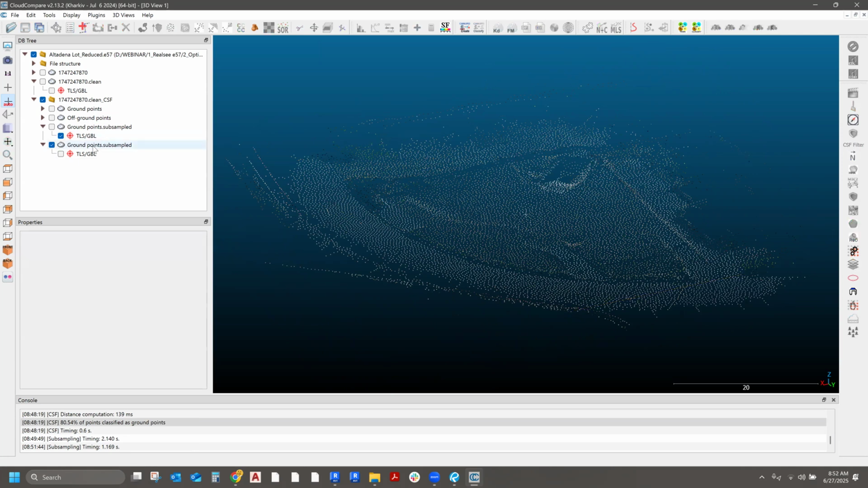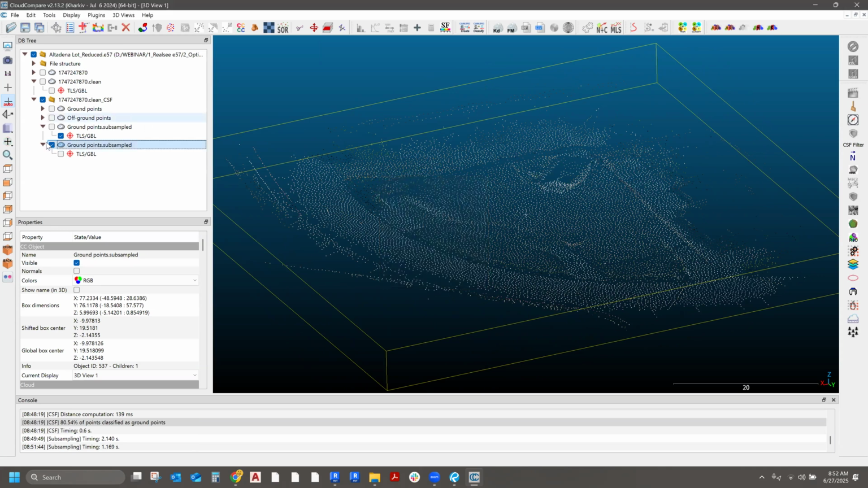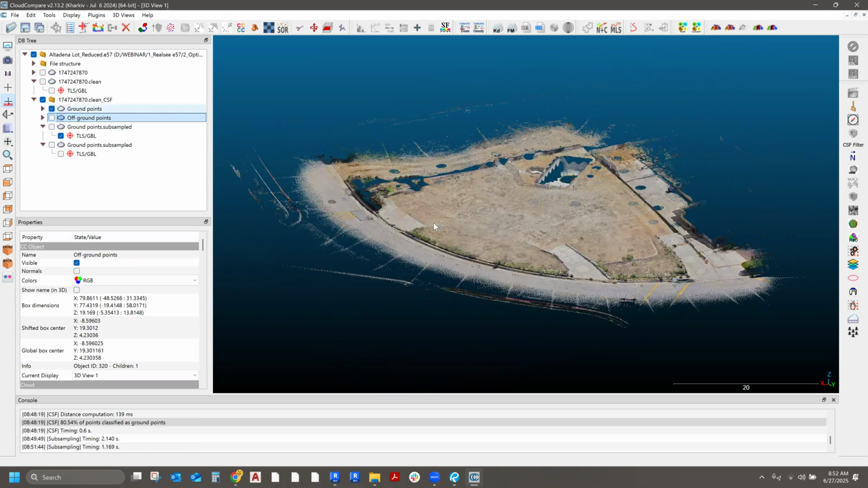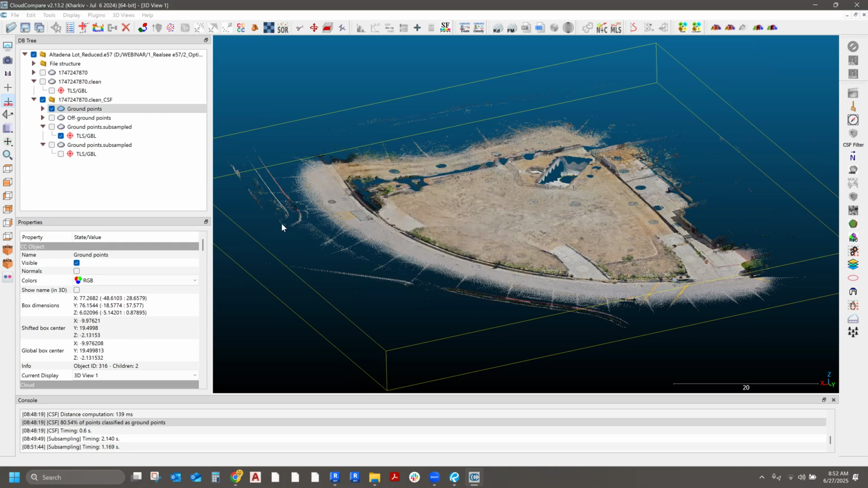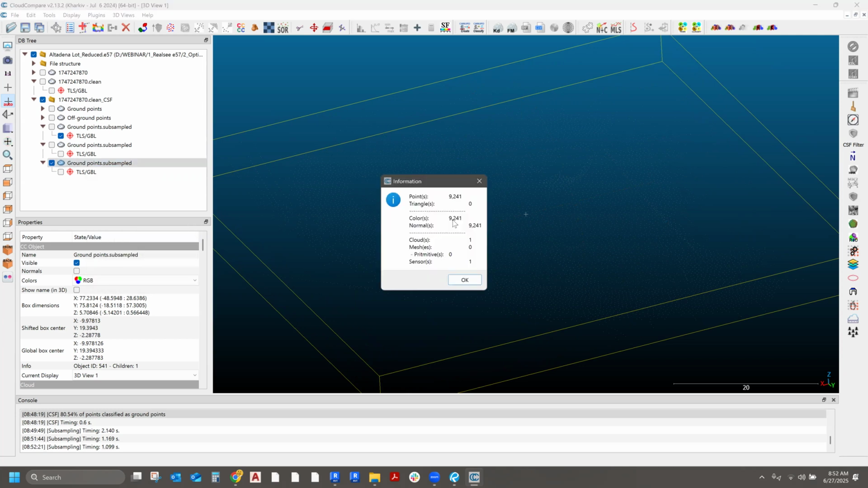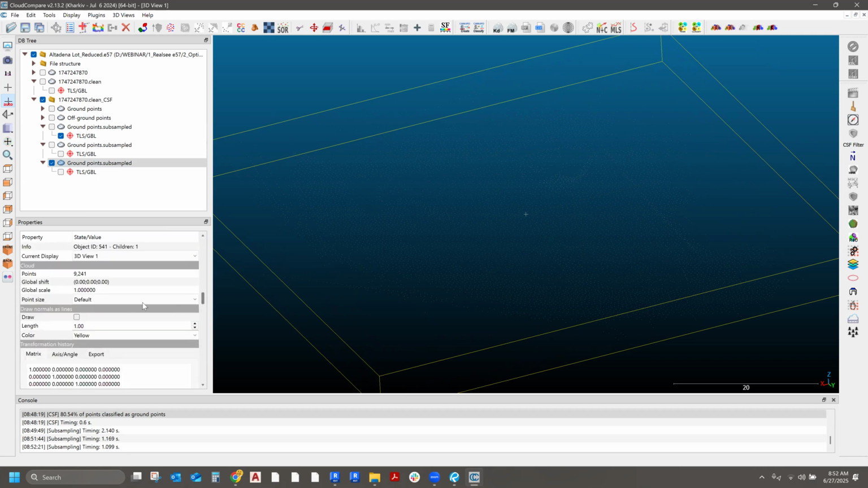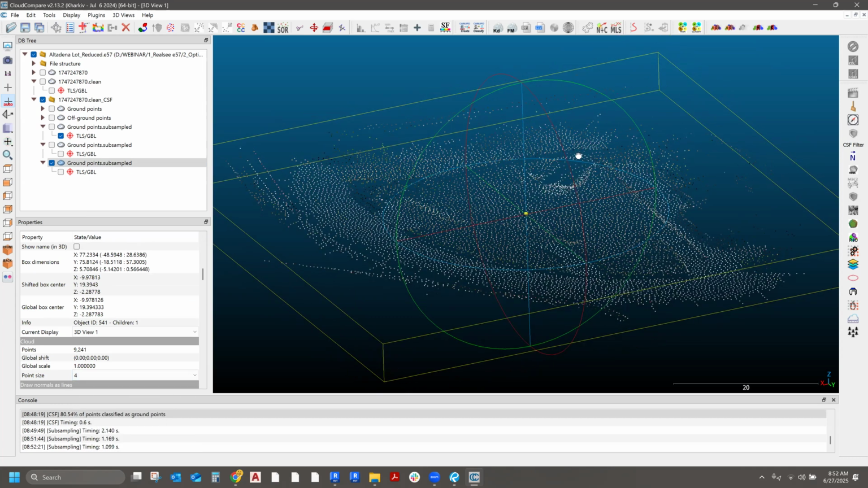So now this particular file has 13,908. That's too much. So I'm gonna go back to this one. I'm gonna subsample it. I'm gonna increase it. I'll make it half a meter. Let's do that. I'll do 0.5. There it is. Now this has 9,241 points. Perfect. And again, just to kind of show you guys visually, point size, it really simplified it.